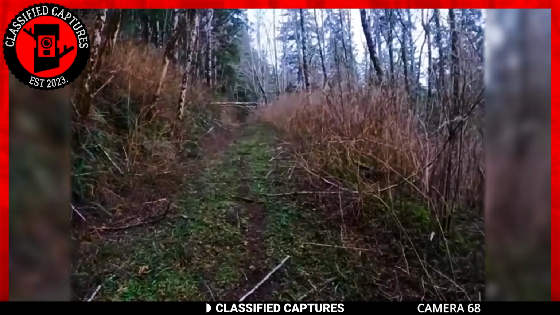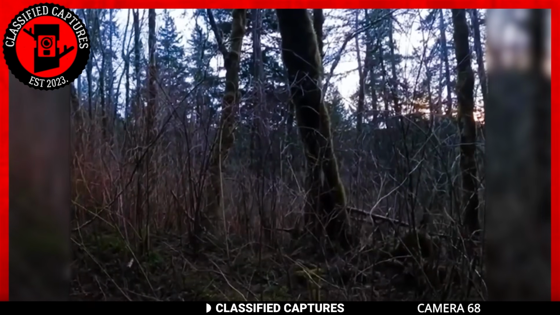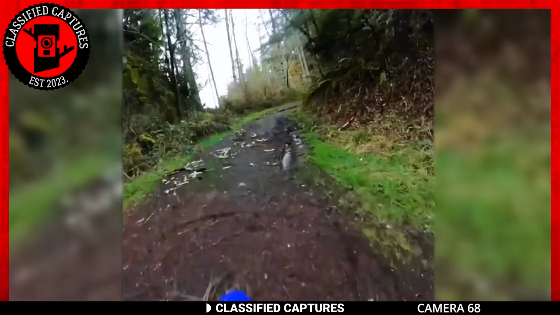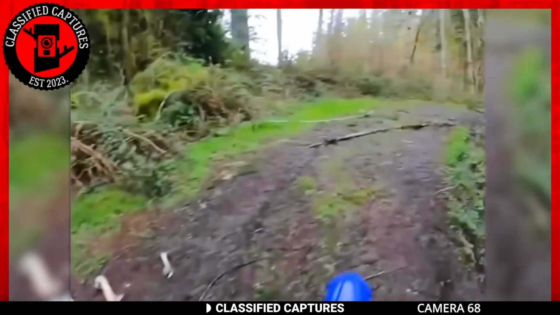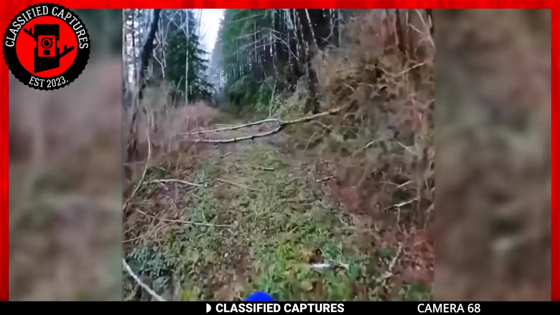If you thought the previous encounter was odd, brace yourself for the perplexing case of Moto Owens. This intrepid biker, a lover of the great outdoors, captured the footage you're about to witness during one of his daring adventures. As he rode along the trail, he stumbled upon an unsettling sight, bones scattered across the path. But that was just the beginning.